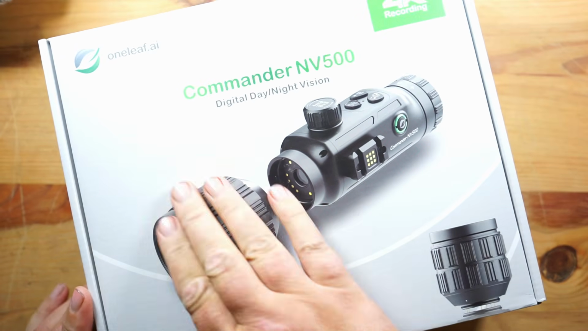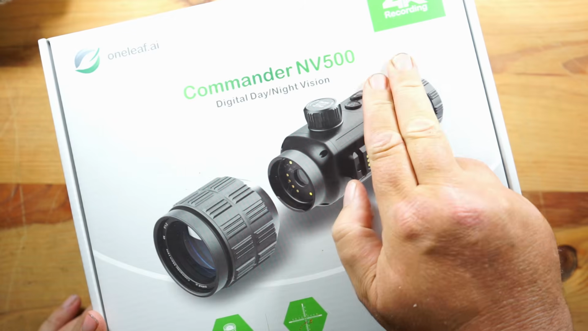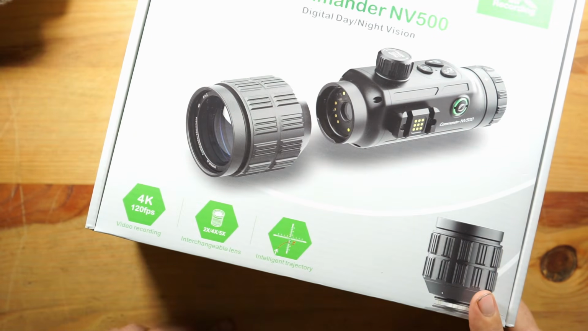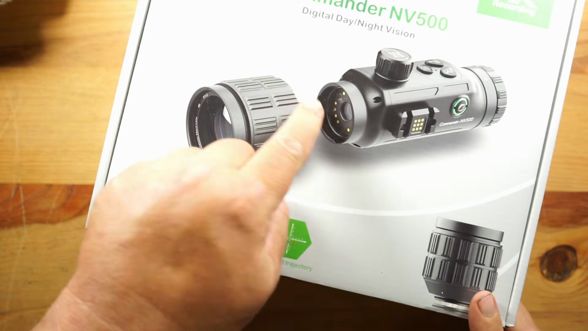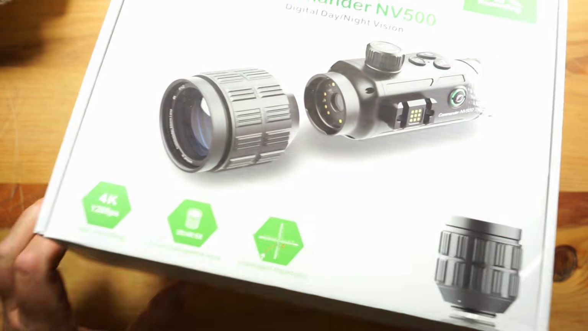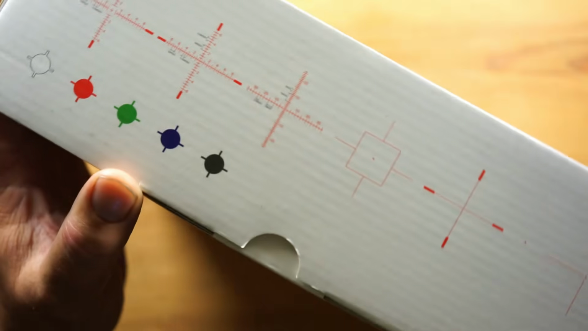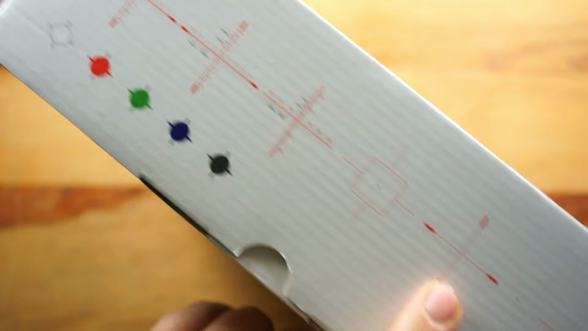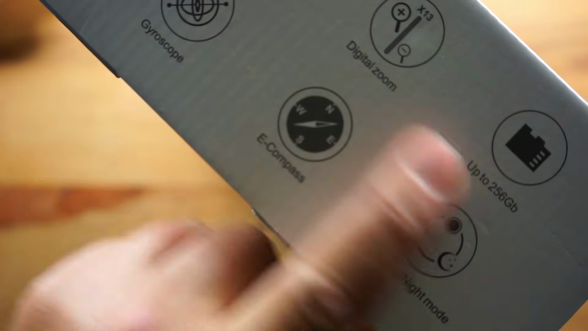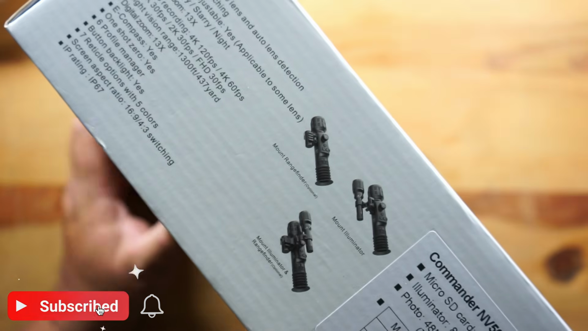This is the newest offering from Oneleaf, Commander NV500, digital day and night vision, 4K recording, 120 frames. Interchangeable lenses on this one. I can't remember what I opted for. Intelligent trajectory, and there's a lot of stuff on there. Change your reticles. All that on there. Bits and pieces.